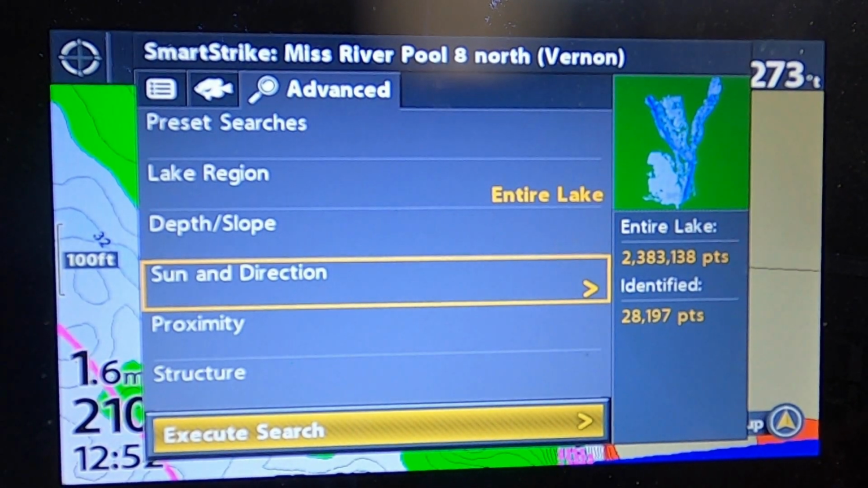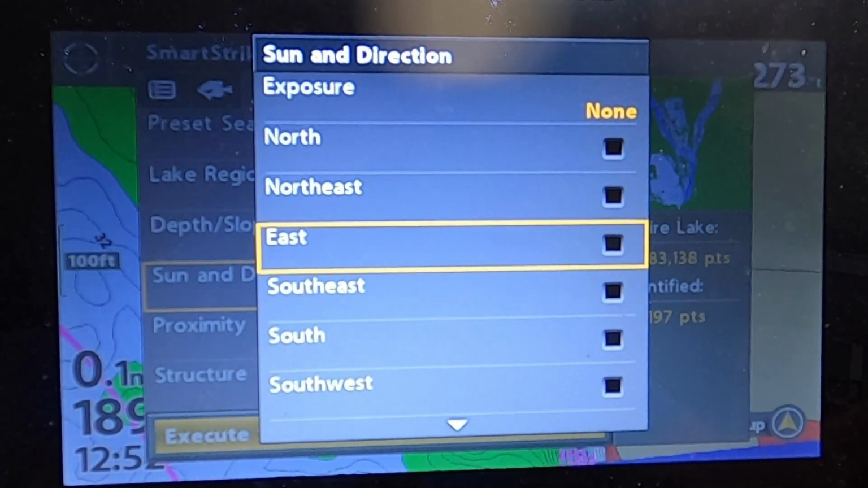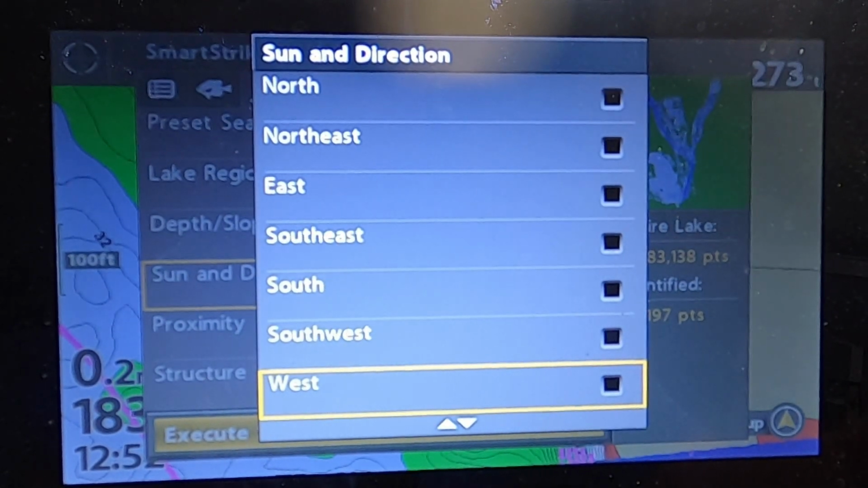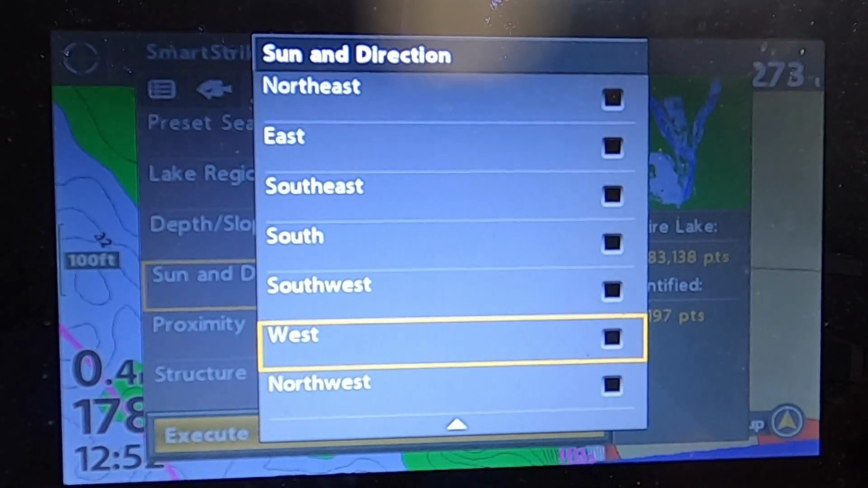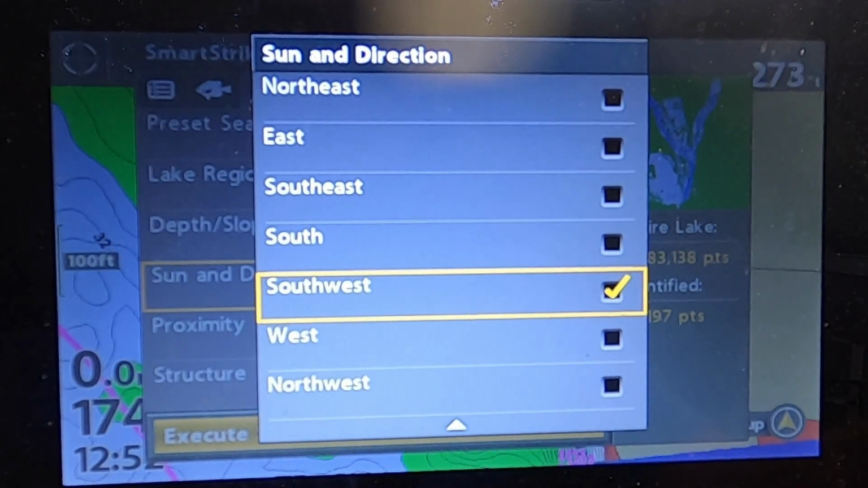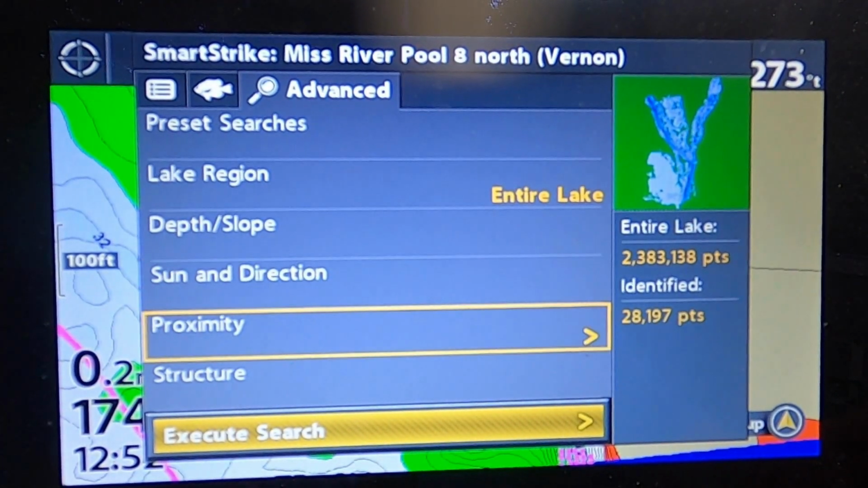And then I go sun. So the sun sets in the west. Right now it's kind of a high sun, so that's to say it's southwest. And so then we go back again, hit the exit button.